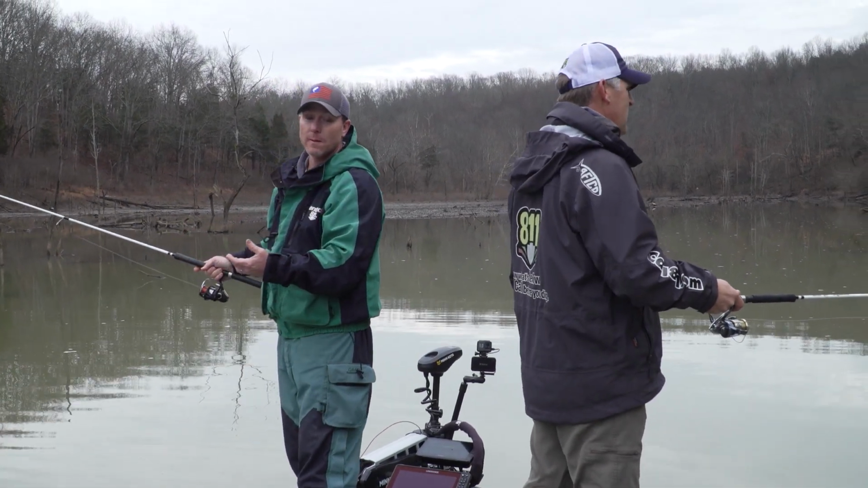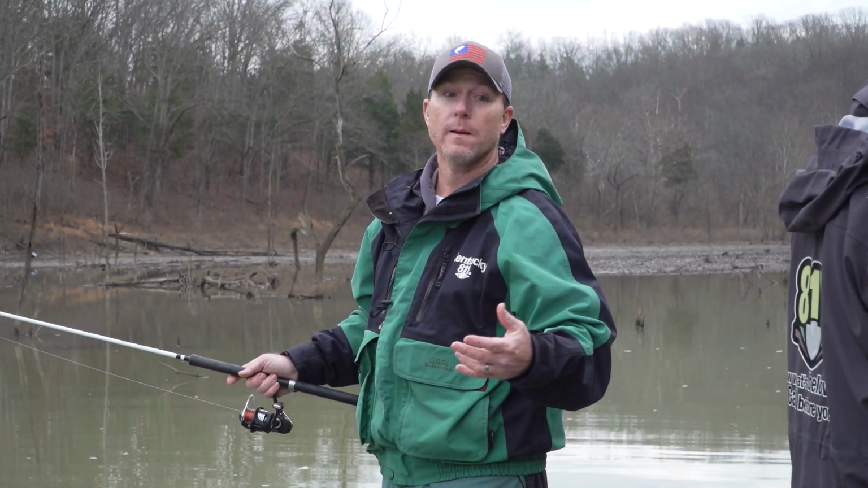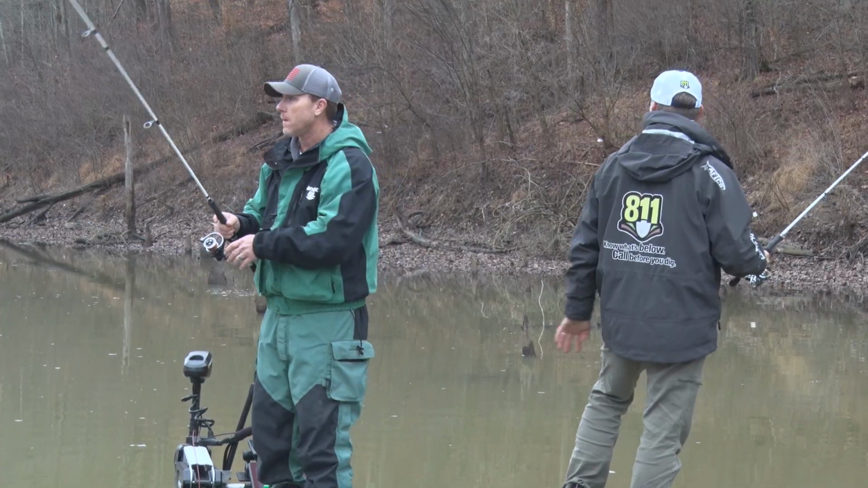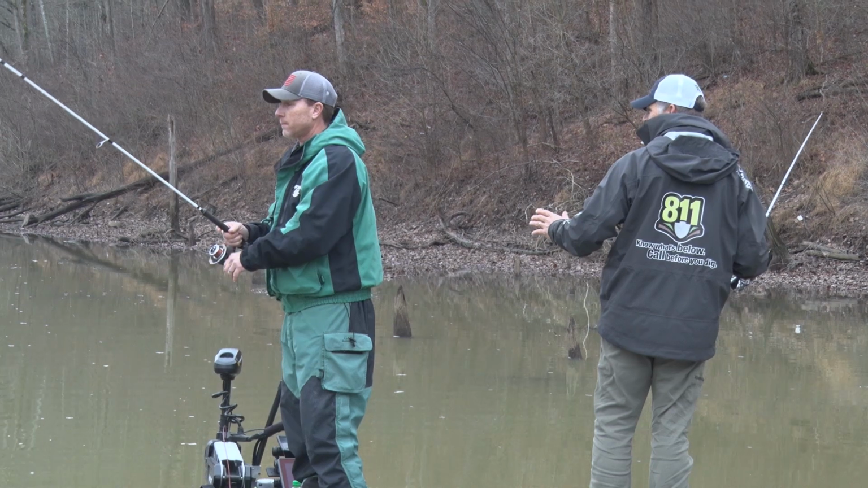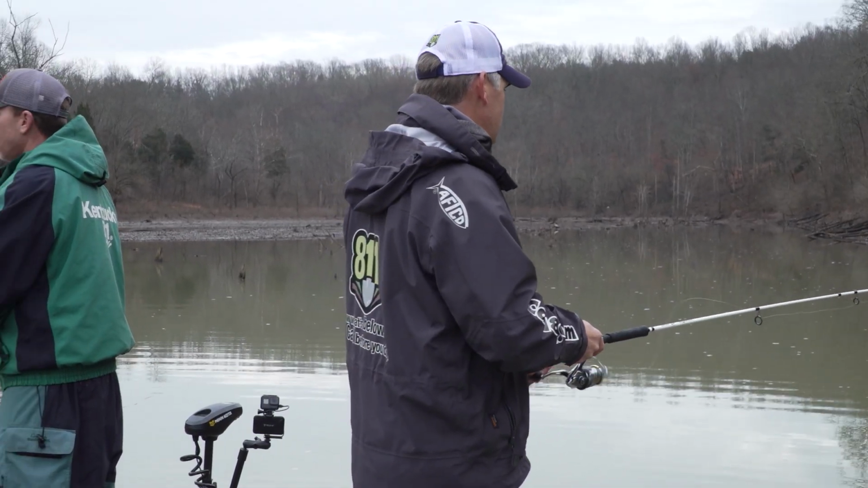And it only took 7 pounds to win. We won that with 7 pounds. We had a 3.5 early and a 3.5 within the last 30 or 45 minutes, and that was it. I think I flipped that jig all day, and all I had was 2 bites. Yep, I never had a bite all day.